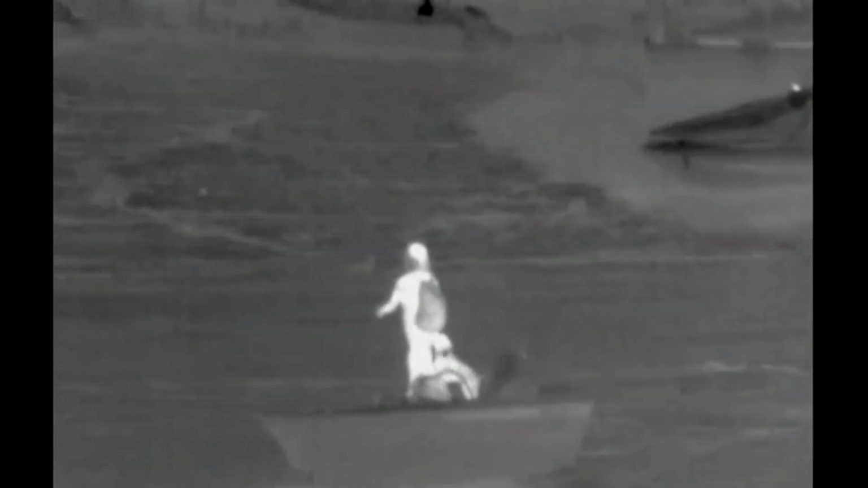And now the sun is getting brighter. There's the fisherman. Oh, and the zoom with the Pulsar. 5 times. 10 times. And back to 2.5 times, which is the base mag on the Pulsar. There goes the dog. Base 2.5. Then 5. And then 10 times.